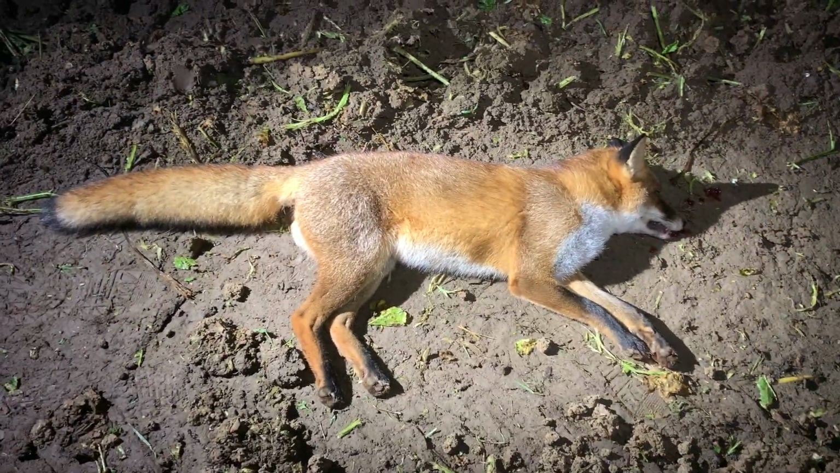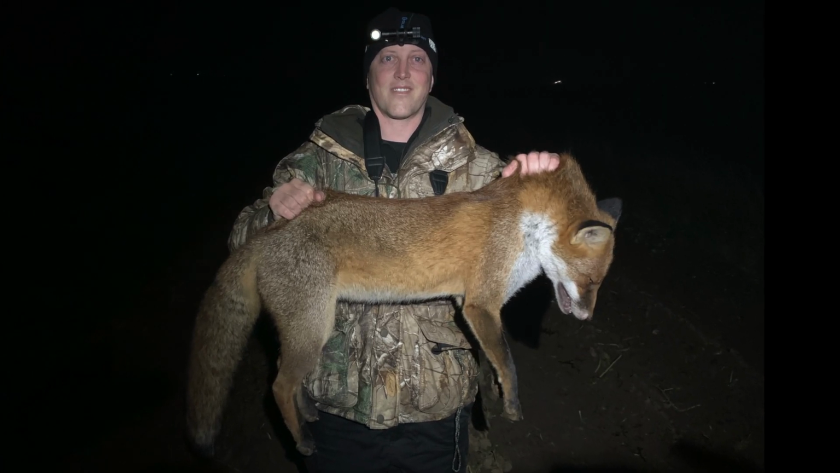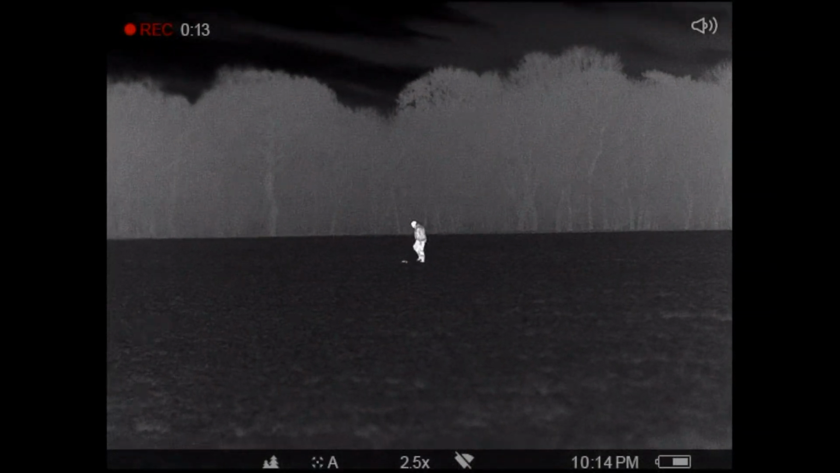Yeah. I wasn't convinced that the size of this would be portrayed, especially next to Richard, so I took a picture with it for reference, and at almost 20 pounds in weight, that was a pretty big fox.